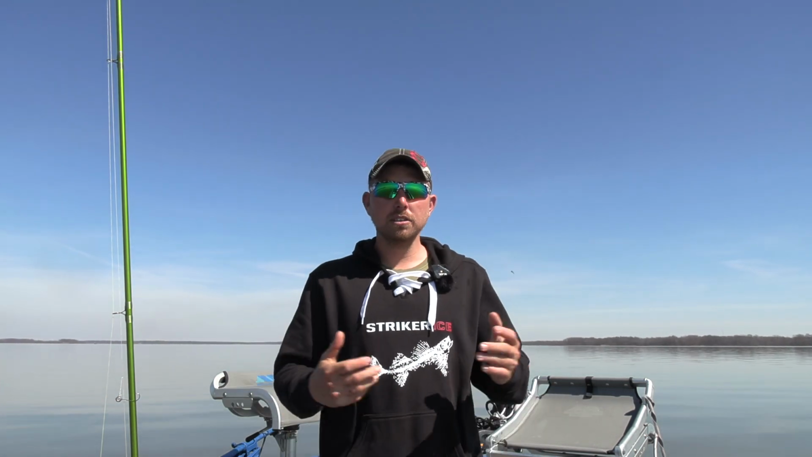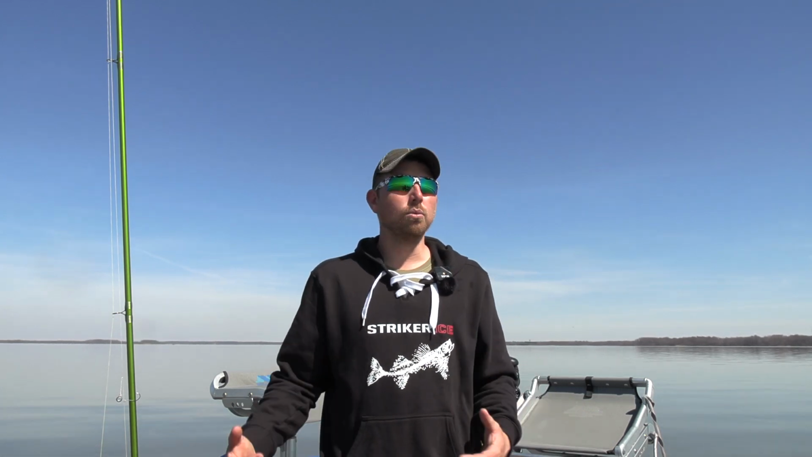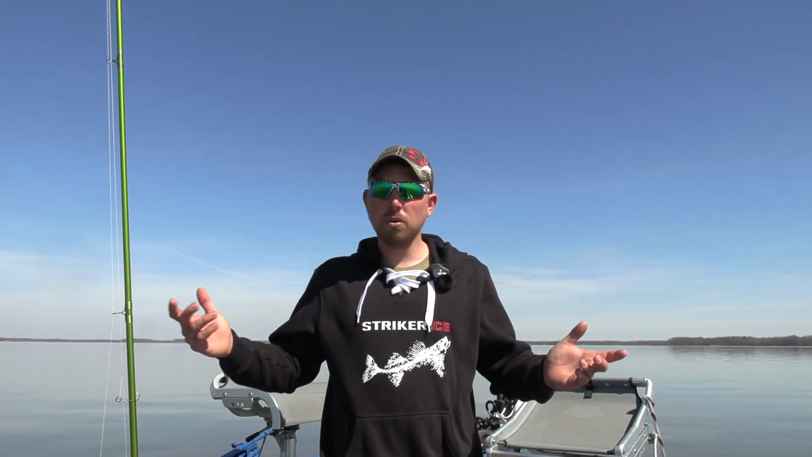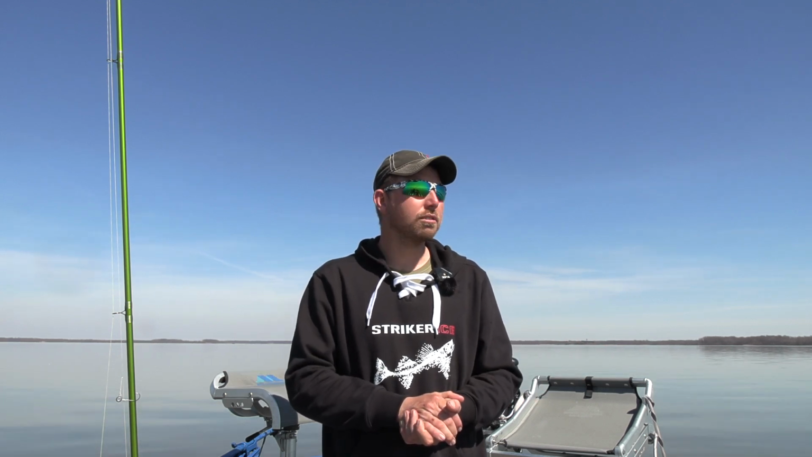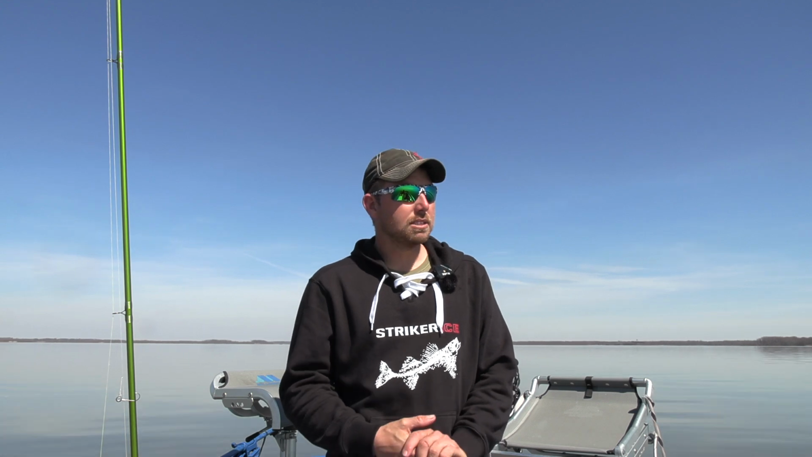So what we've got going is we're in the first week of March, and you know, these crappies, they're pushing up. They're pre-spawn. They're out of their winter pattern. Now that they're in that pre-spawn, they're just kind of roaming around right off the edge of their wintering holes. So what I'm doing today is I'm just wandering around out here. We're going to pick off suspended crappie. There may be some odd timber that we pick a few off of, but we're just looking for roaming crappie.